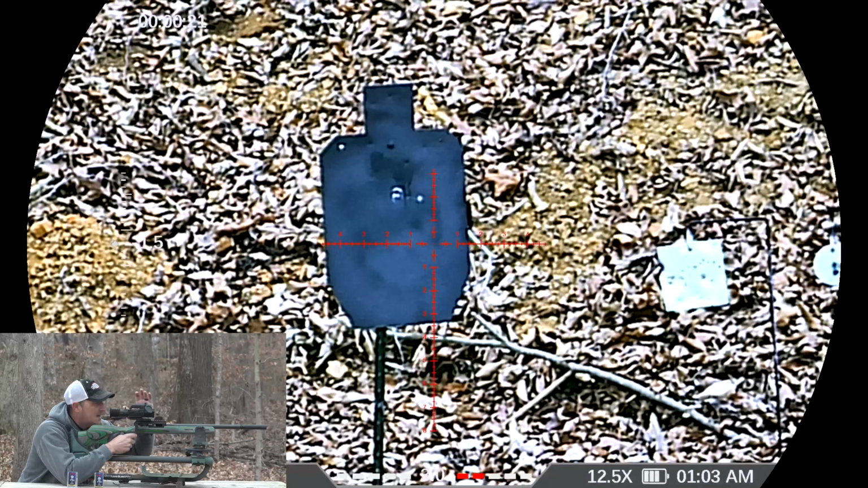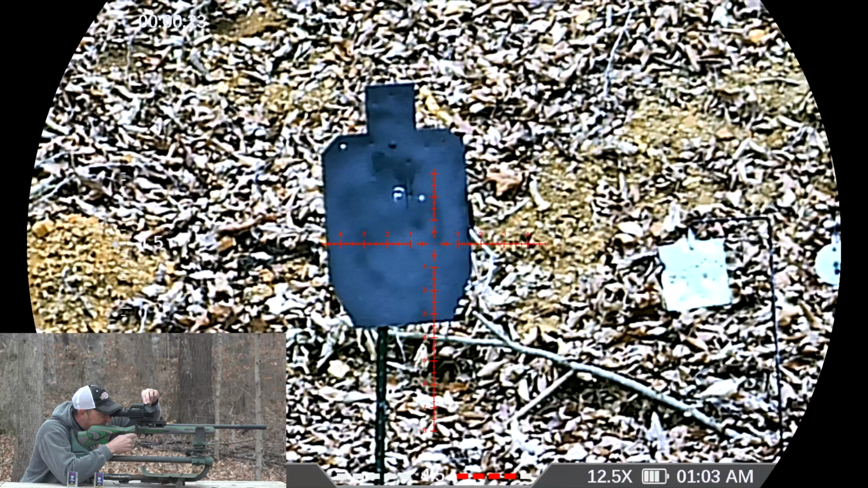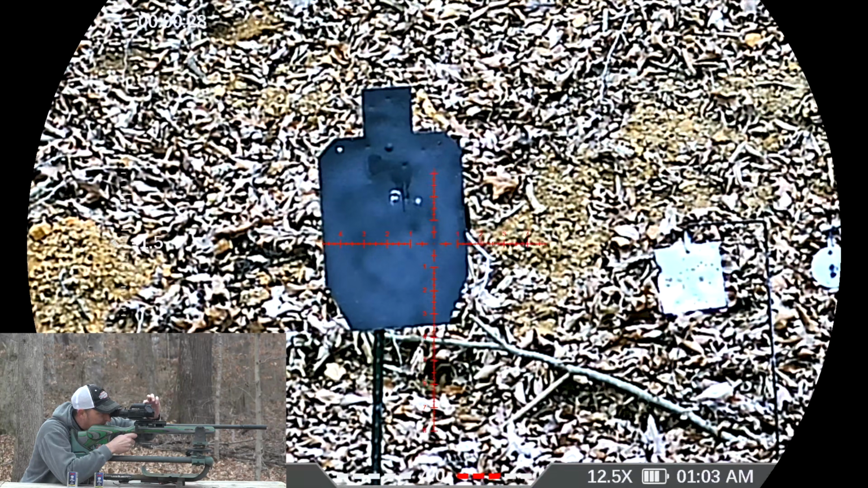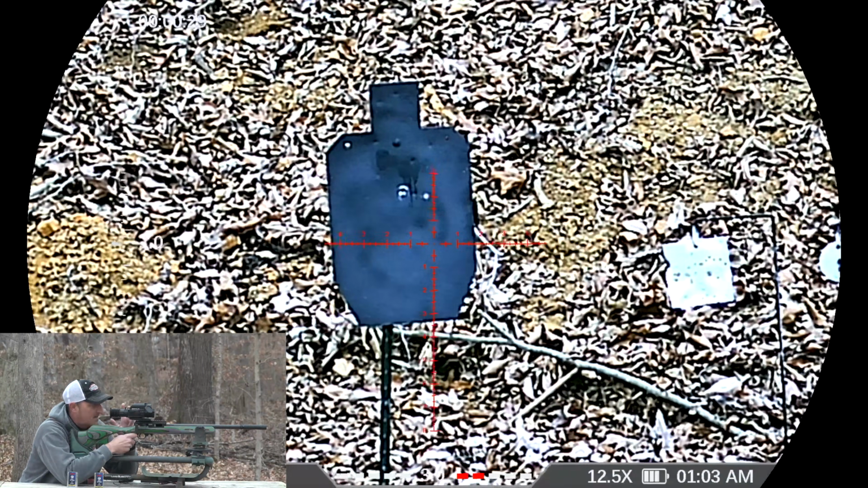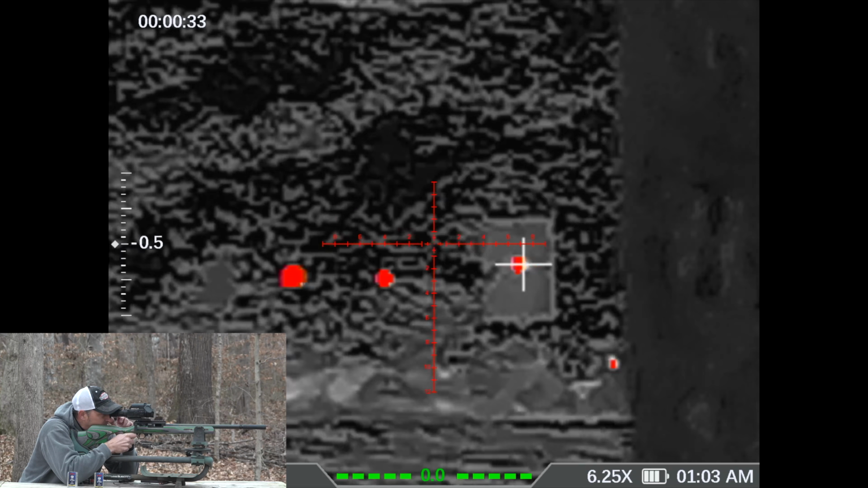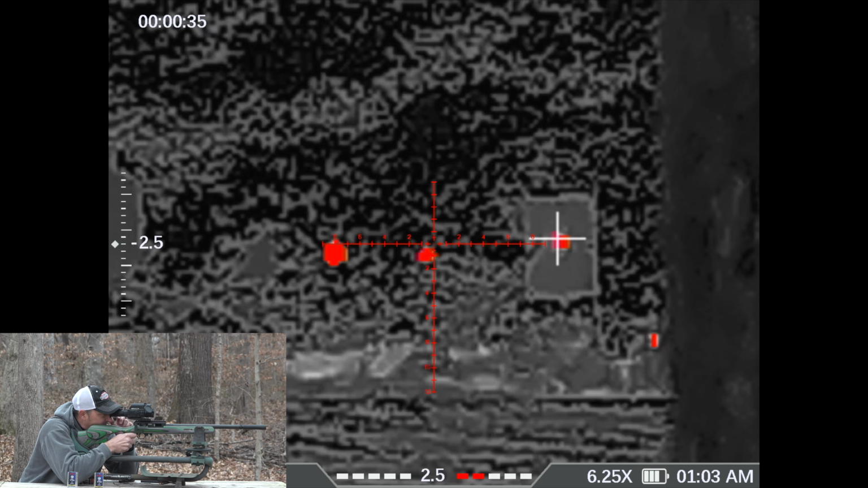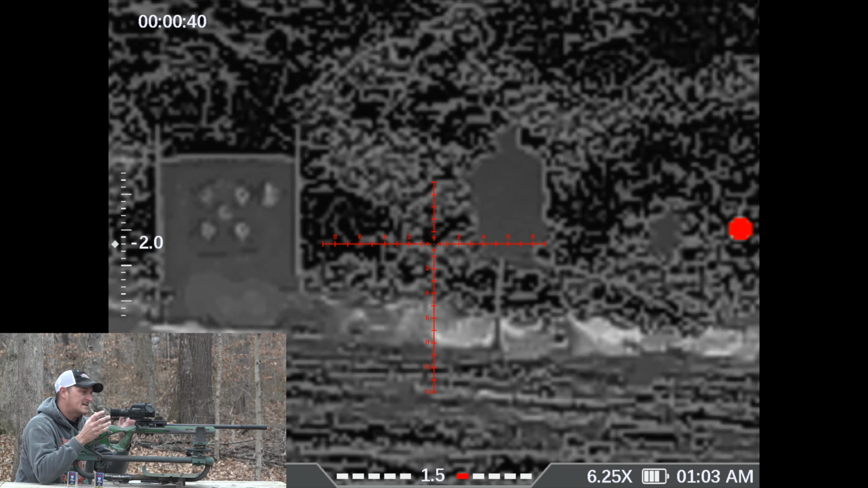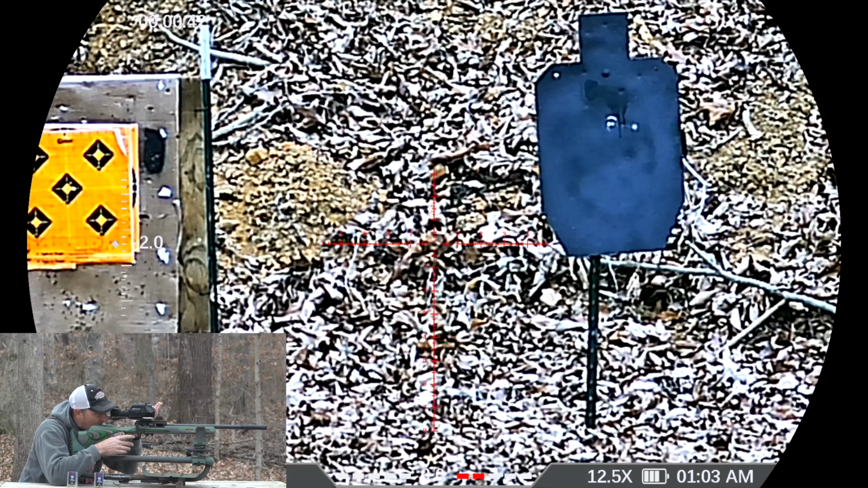Right here on the front, you have your focus. You see how that goes out of focus and back into focus. And right here on the left-hand side, you can just press one button and you go to thermal. It's as simple as that.